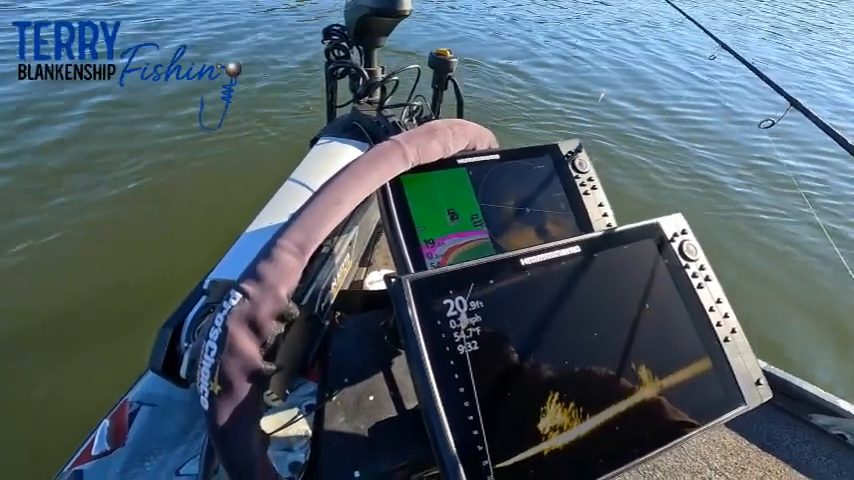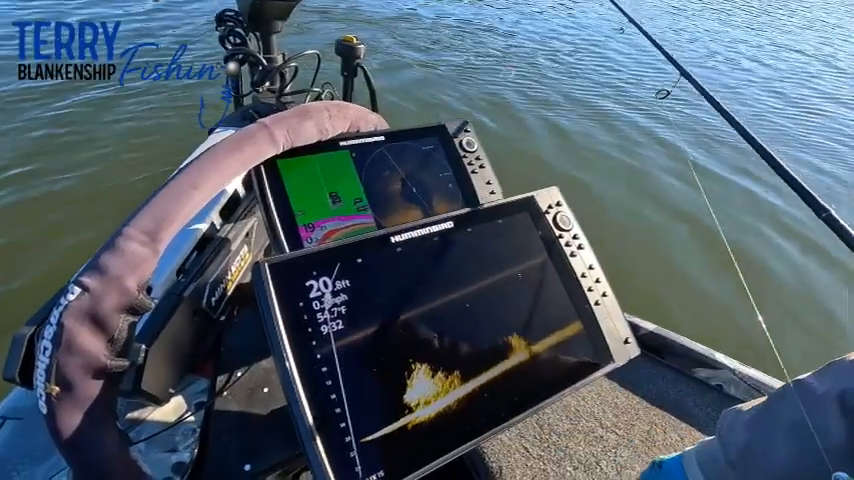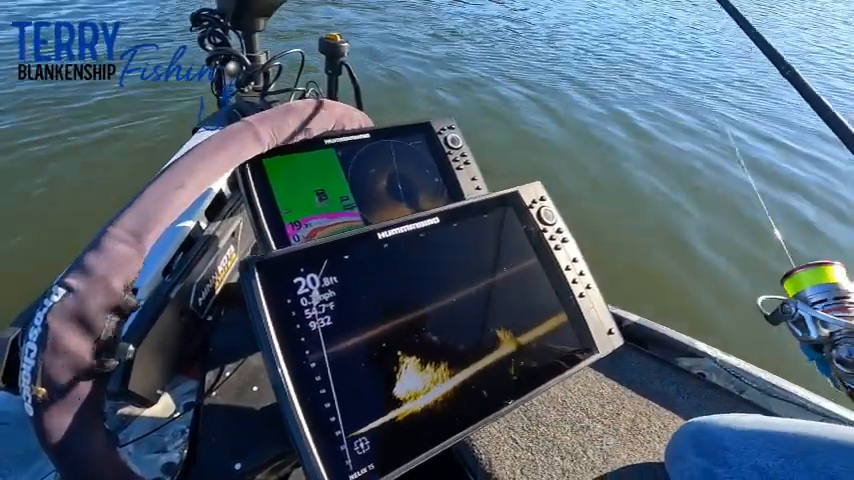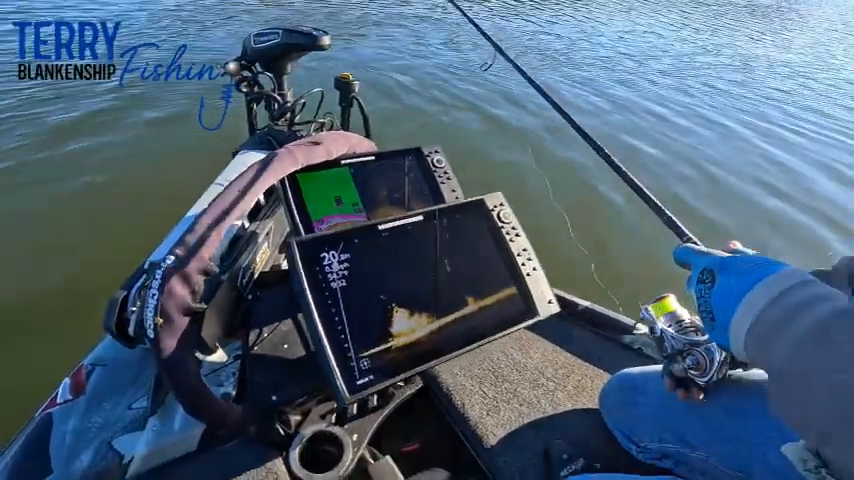There it is right there. Okay, we're coming into it. You can see a couple limbs off of it. Again, I'm going to spot lock, and this time I'm close enough where I think I can get on it pretty good.